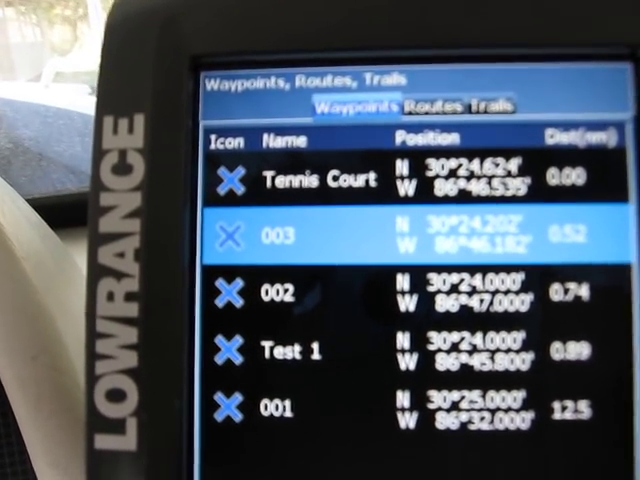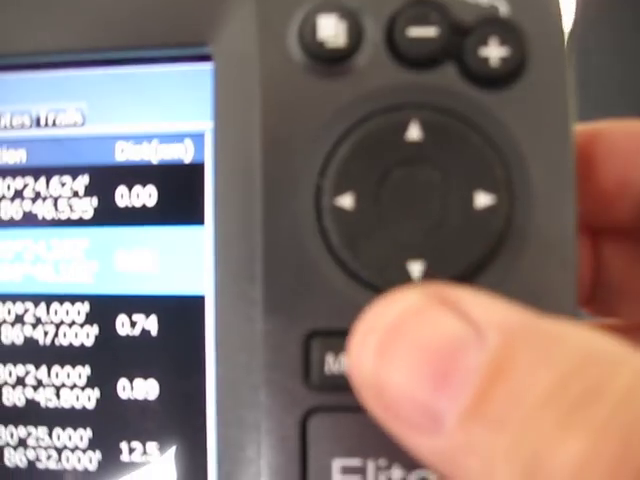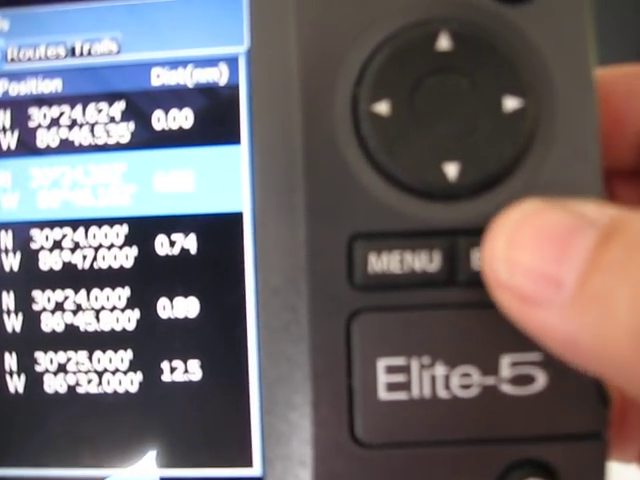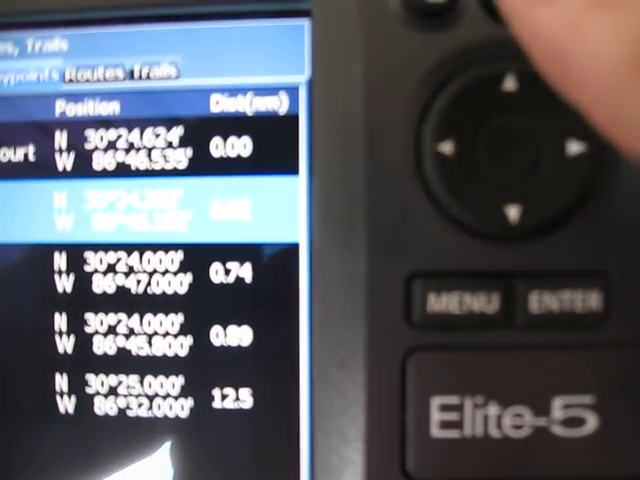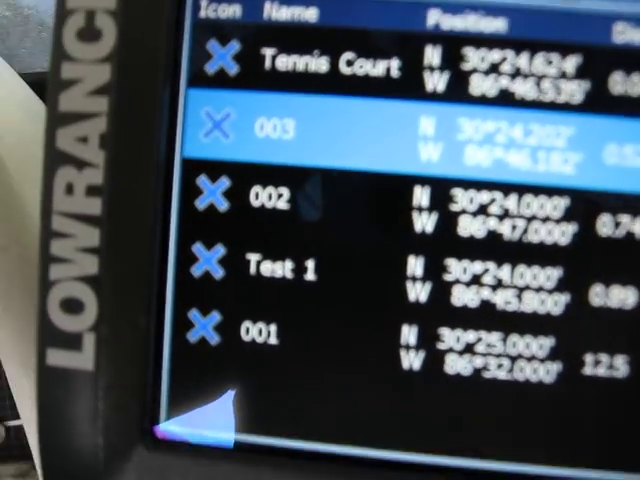If I hit enter, I can go to that waypoint. But if I hit menu, like I said, it's a straightforward little thing. Enter, menu, and the toggle, and there's your pages and man overboard and zoom in and out. That's all there is to this thing.